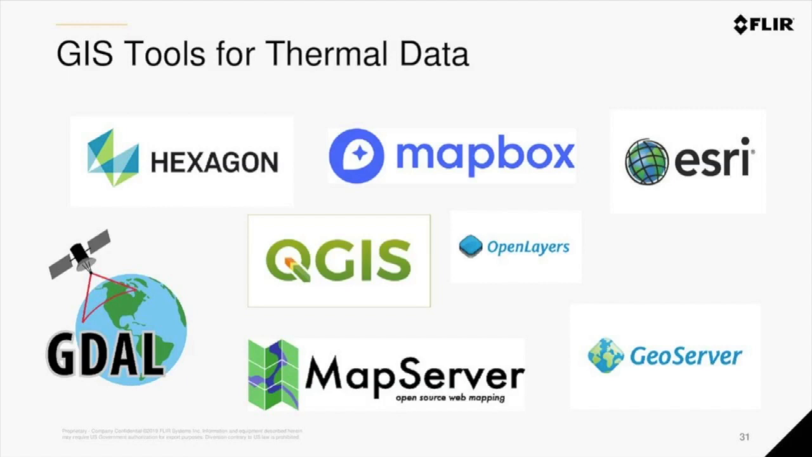This is not trying to be exhaustive, but generally speaking, if you think about what happens in Esri desktop software, you can take something like the raster analysis toolbox, for example, and begin to, first of all, analyze raster imagery, including thermal data, and you can model anything you want on top of this and create geoprocessing routines and whatever else is required, visualization.